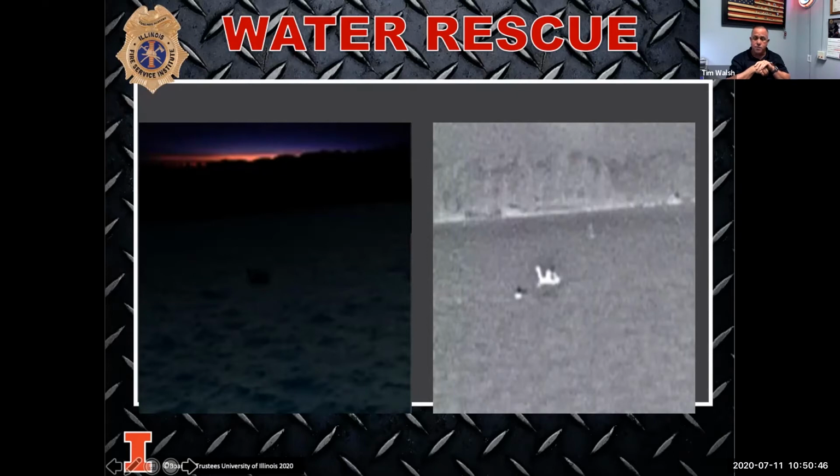And for those company officers out there that are watching, and chief officers, if you don't have a lot of lights on your boat, now you can watch that boat go out there and make a rescue as well on that thermal imaging camera. So if you have them available to you, don't leave them on the dashboard. Bring them with you always. They should be in a position that you deploy them for almost every situation. And Jeff's going to go into a few more.